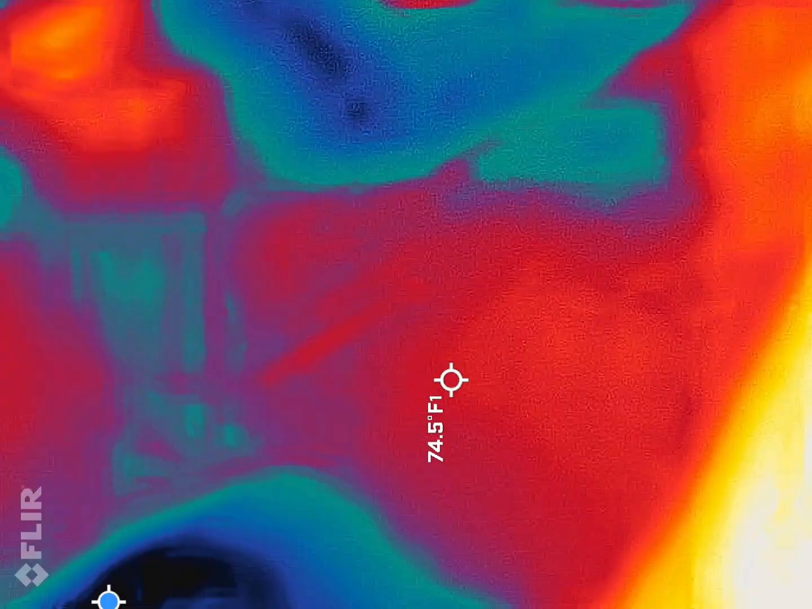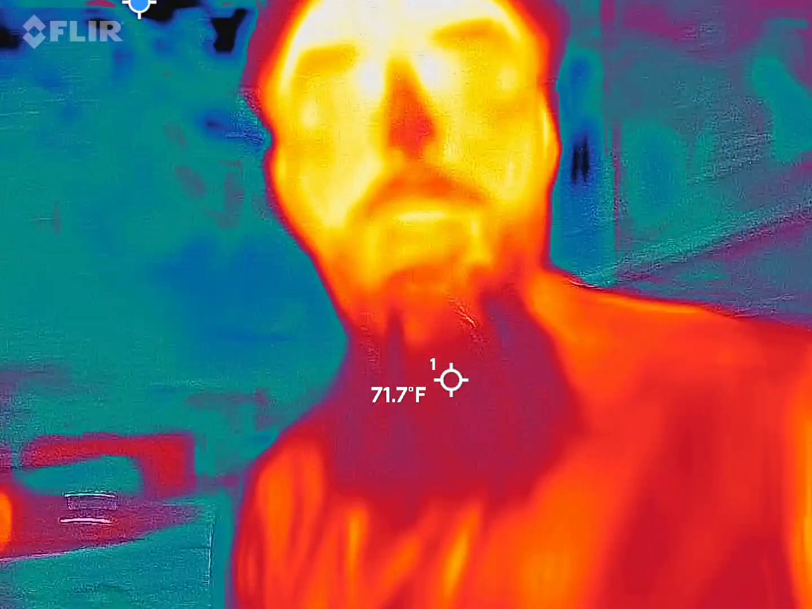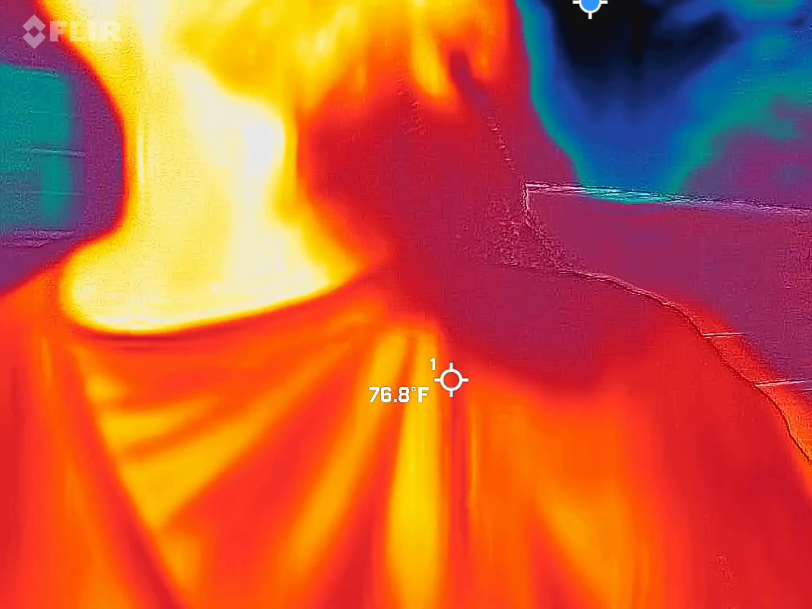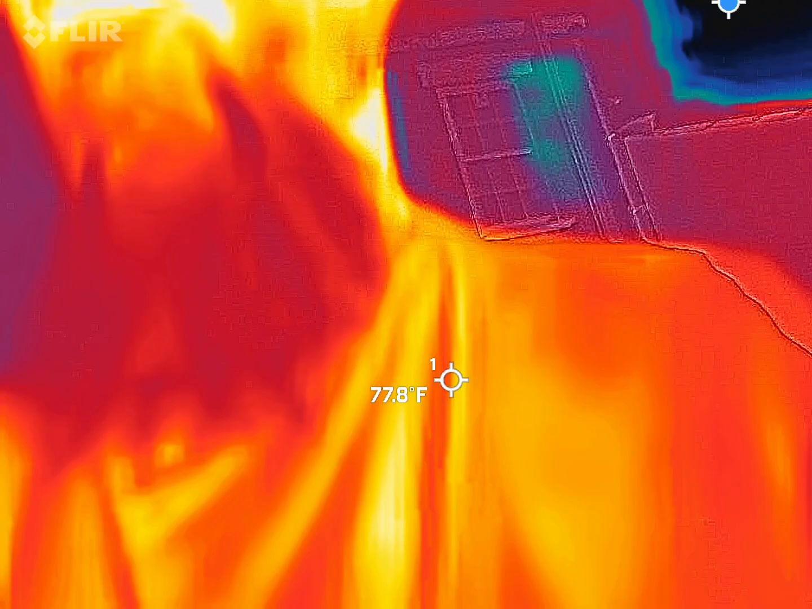All right, so you all should be able to see me in there. Red, orange, and yellow guy, blue beard. Yep. That's because my beard is much cooler than my skin. It also means I'm the hottest thing inside the frame right now. Sorry, fellas, but that's how that works. You already stole my joke, like I said.